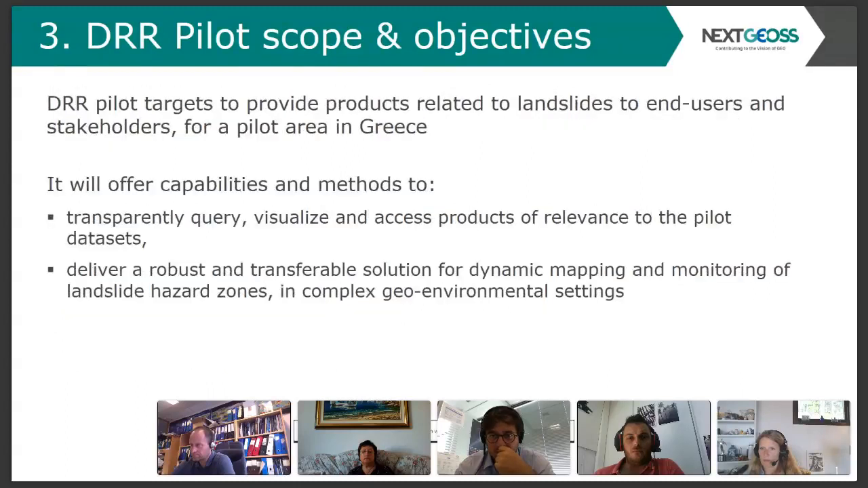resources. Now, the pilot targets to provide products related to landslides to end users and stakeholders, and we are discussing about the pilot area in Greece. And it will offer capabilities to query, visualize, and access relevant products, and deliver a robust and transferable solution for dynamic mapping and monitoring of landslide hazard zones in a complex geo-environmental setting like the one in Greece.